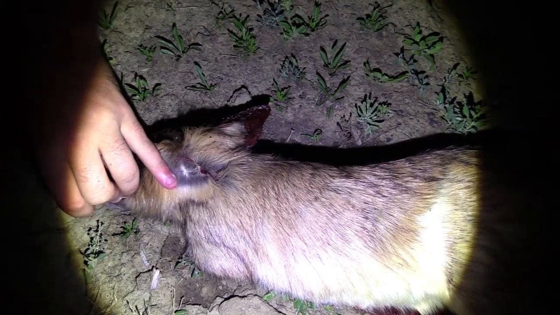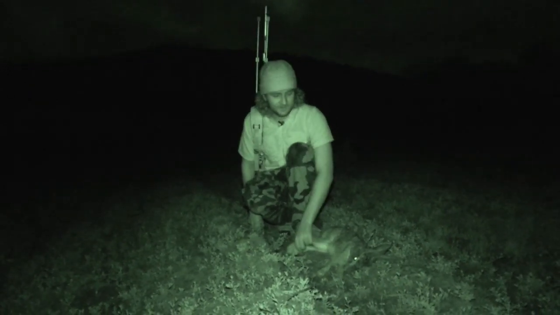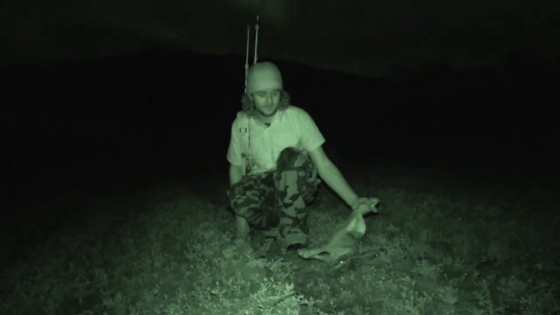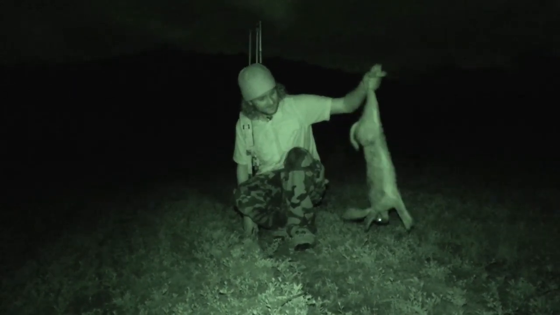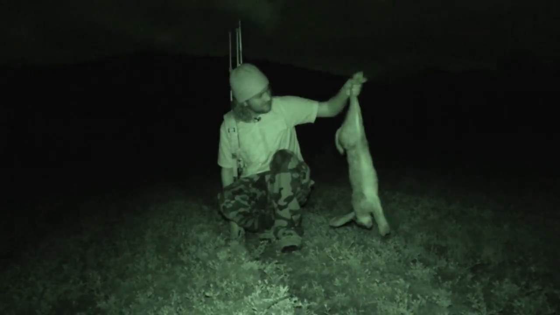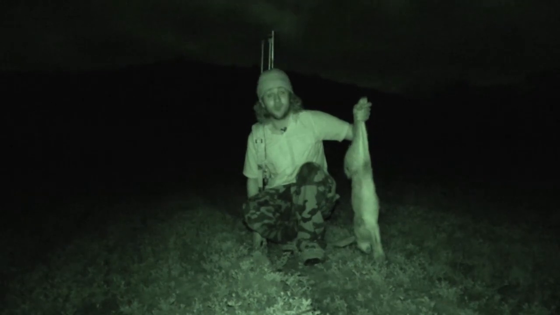A look at the animal's head confirms the perfect shot placement, and I move off to retrieve the scrub hares. Now, these are a lot bigger than the rabbits you get in the UK. These are big boys. This one's still fairly small by hare standards. They can get up to 4.5 to 5 kilograms, and they have a lot of meat on them. So if you like hare, none of this goes to waste. This is, I'd say, maybe about 2.5 kilos, maybe slightly more than that. But they get up to 5, so probably about double the size. They really are monsters.